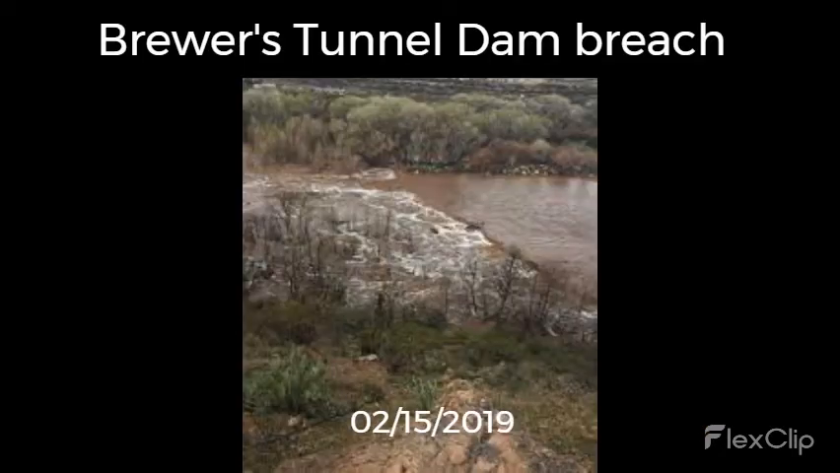Part of the decision-making process in deciding where to locate these fish barriers is stream channel stability. You don't want to put these barriers in an area where the channel is unstable, especially in an area where large flood events occur. This is a photo of the Brewer's Tunnel Diversion Dam, located just upstream of Clarkdale, during a flood event that occurred in 2019.